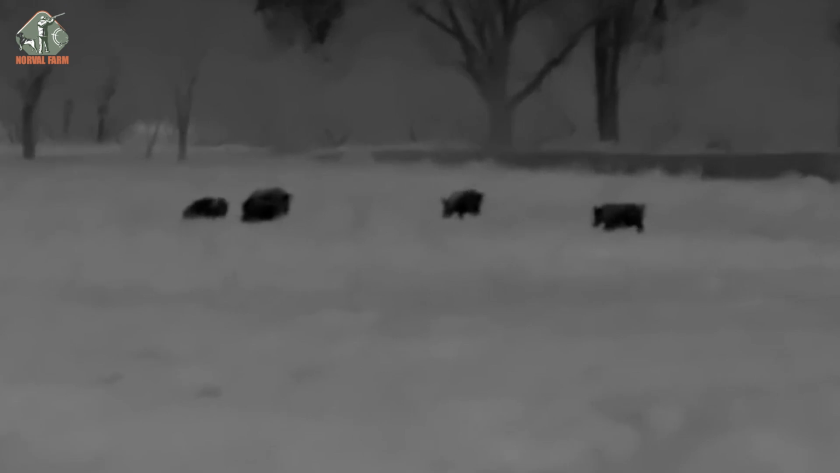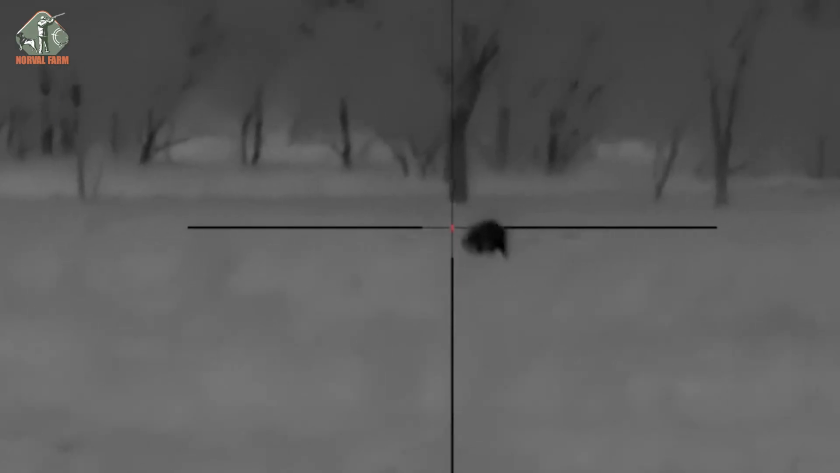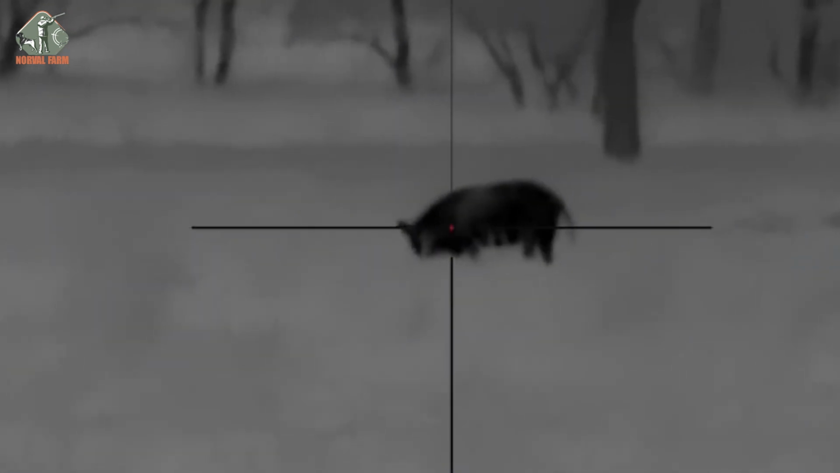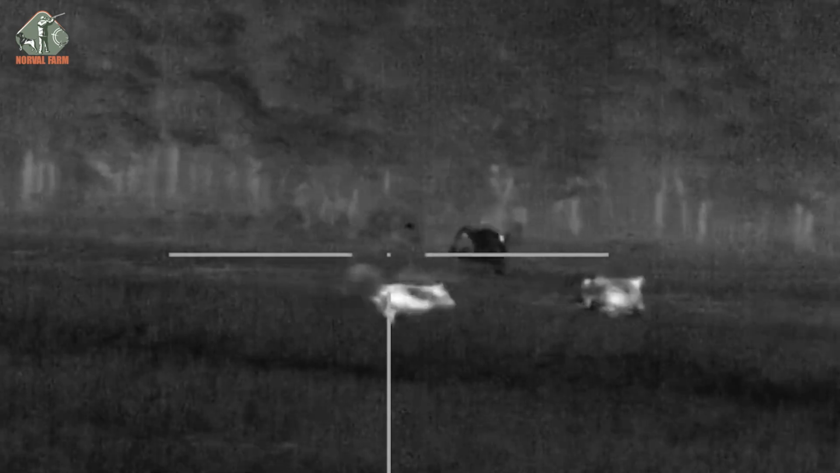Sweeping the scope to the left, we spotted another group of wild boars foraging silently in the distance. I picked one, isolated in the middle, and pulled the trigger. The heavy thud of its fall startled the rest, and they scattered. We kept adjusting and firing, determined to bring down more.